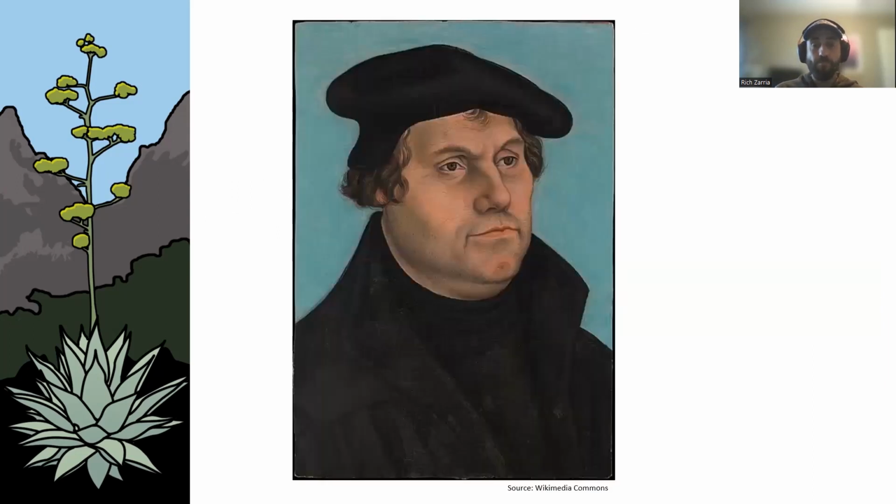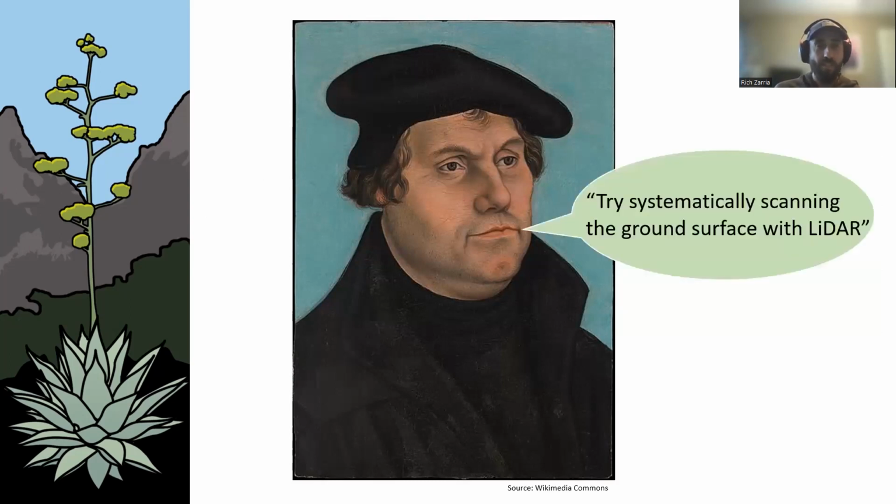So I was raised in northern Indiana around Lutherans, a very practical people. And so I knew there was a more efficient way to do things. This is Martin Luther here, and it turns out he had some good advice for me from his deathbed on February 18th, 1546. His last words were, "Try systematically scanning the ground surface with LiDAR." That's what Martin Luther said.